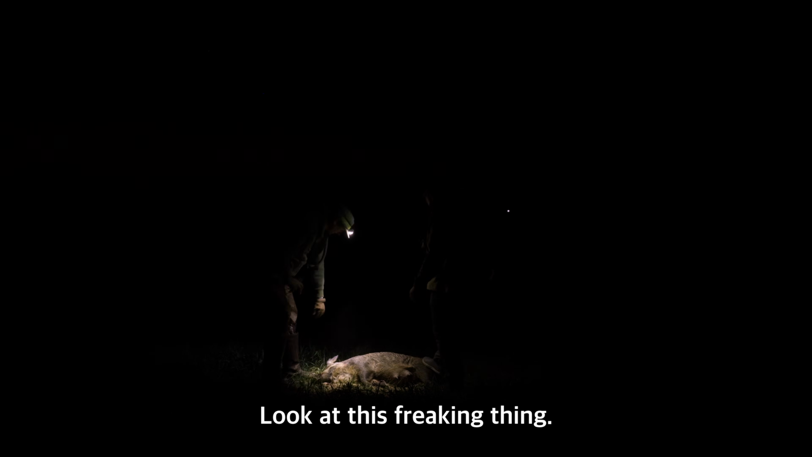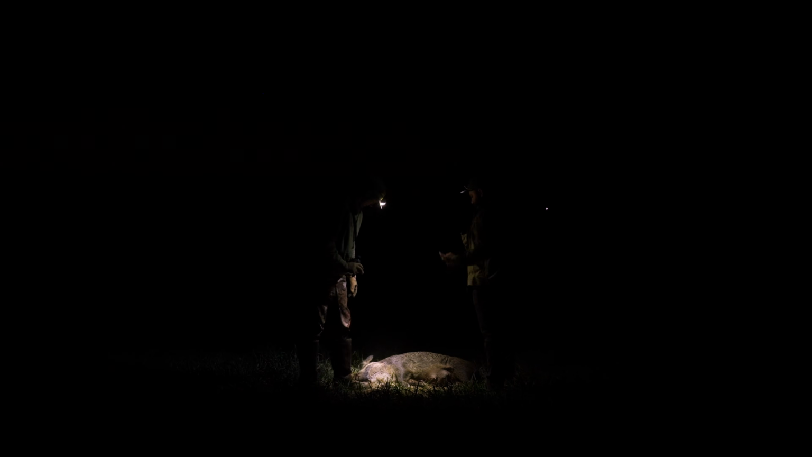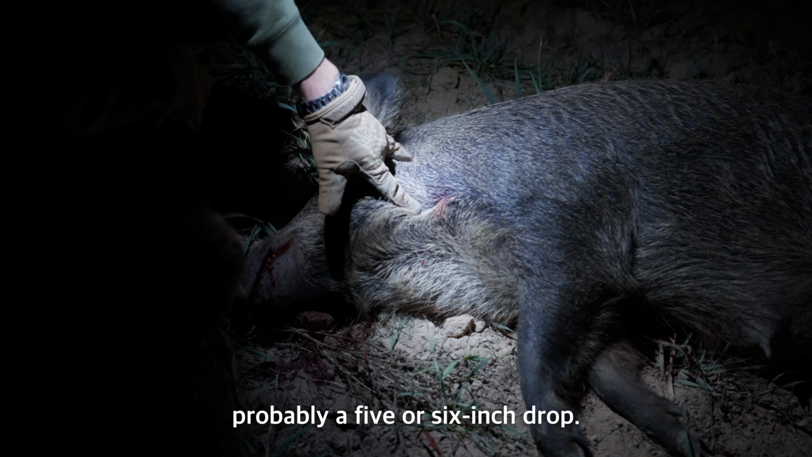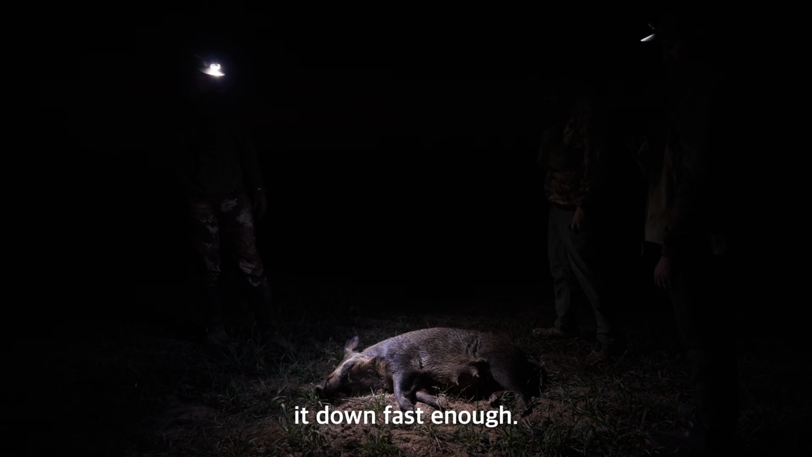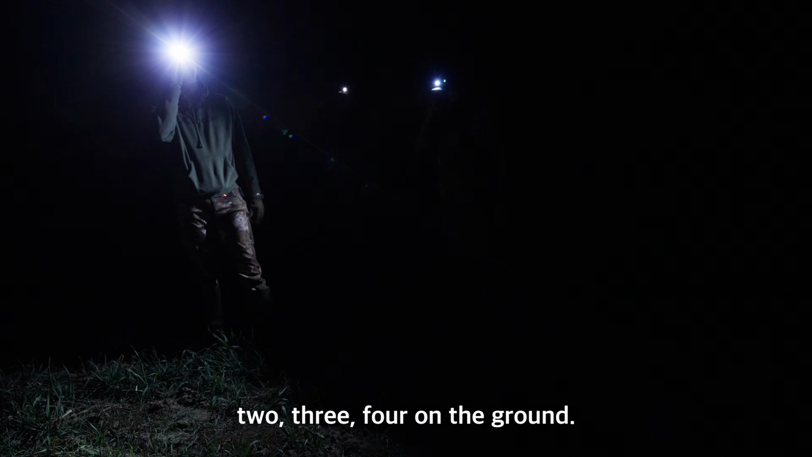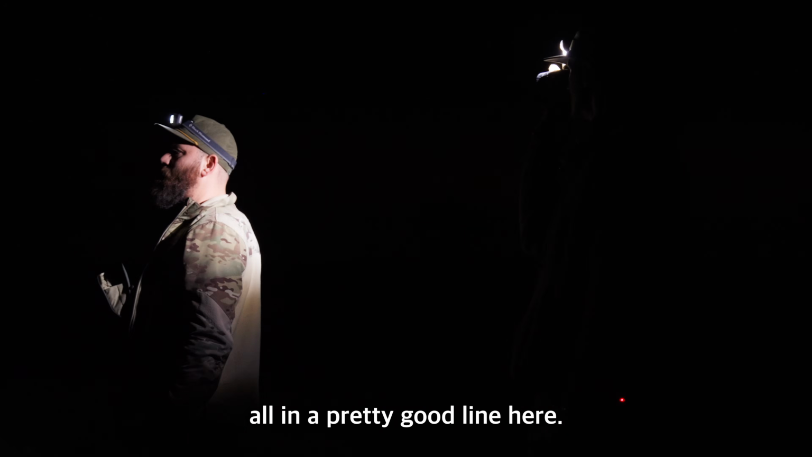Look at this freaking thing. Freaking monster. Look at this. That's pretty good. Just under the head from 300 yards with these bullets, probably a 5 or 6 inch drop. Yeah, they knew something was up, but they couldn't pin it down fast enough. They also just didn't really want to leave all this wheat. No, they were in a good spot. Looking back, I can see 1, 2, 3, 4 on the ground, 5 underneath us and 6 behind us, all in a pretty good line here.